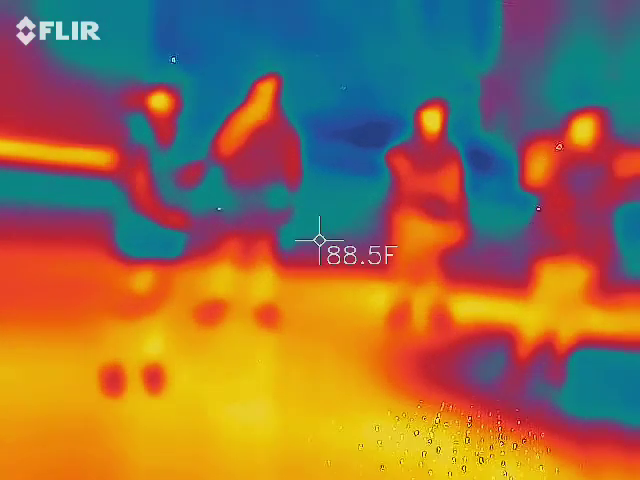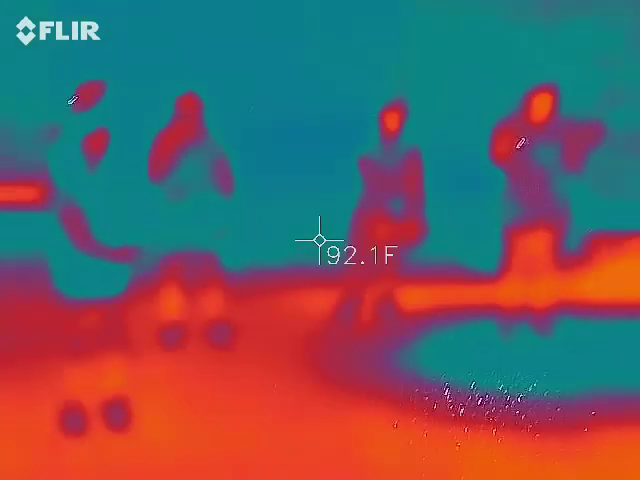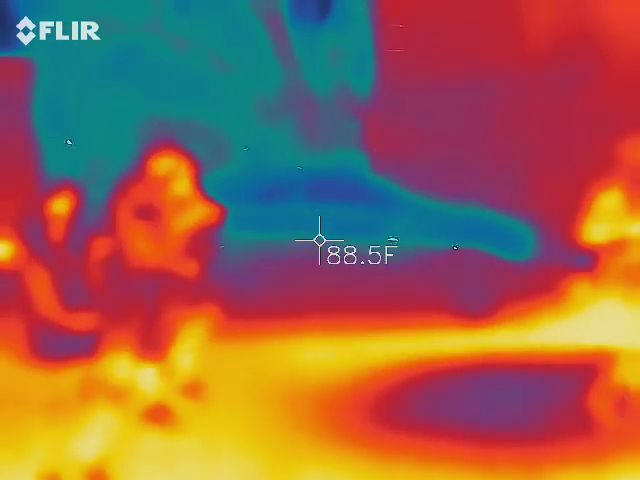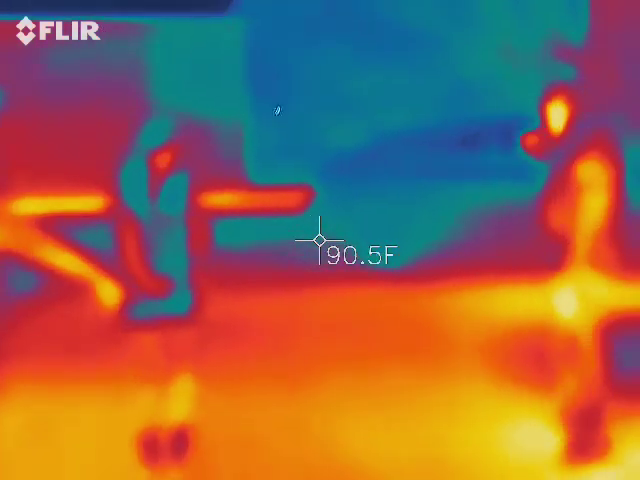See the red and orange? That's the heat. So when you actually shoot this, I'm going to turn mine up and walk around to see if I can tell the degrees. Now we go to the red. See how it rises? Now we go to the blue where it's cooler. It'll show a lower temperature, in the 80s. So the blue is cooler, the red and orange is hotter. What we want to see is the blue in front of her. Oh, that's her shirt. Oh, yes.